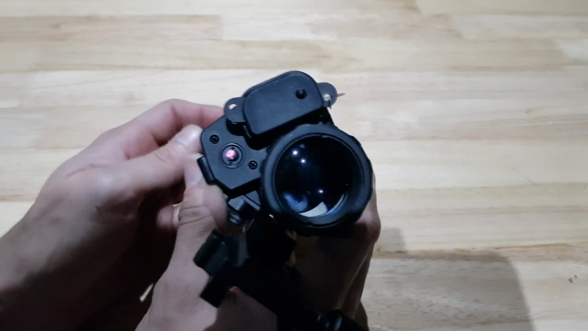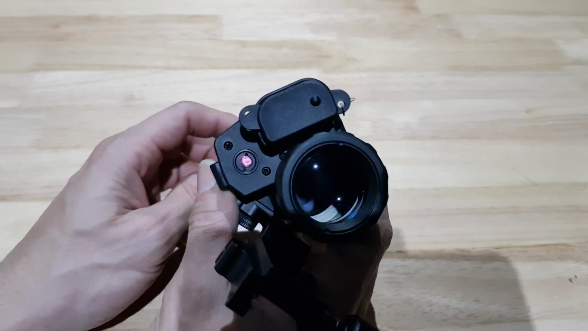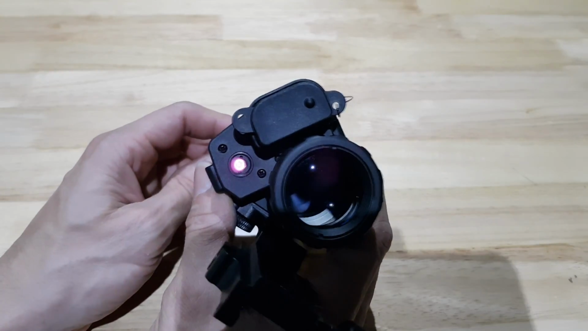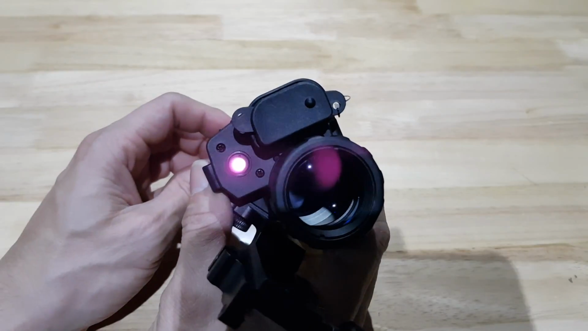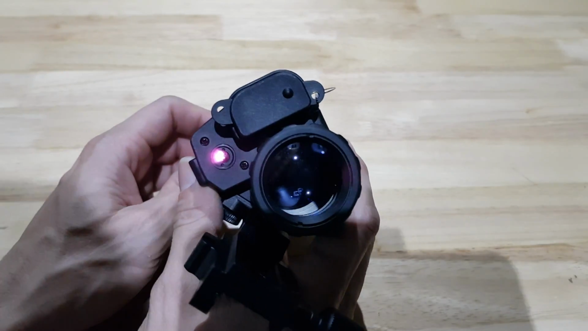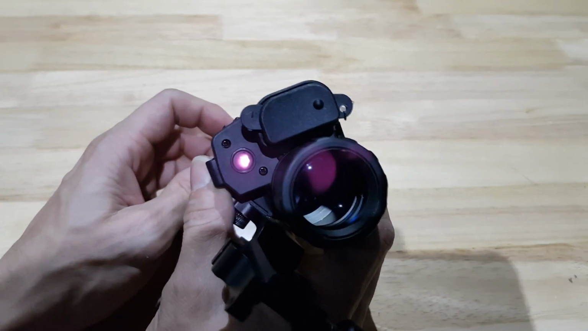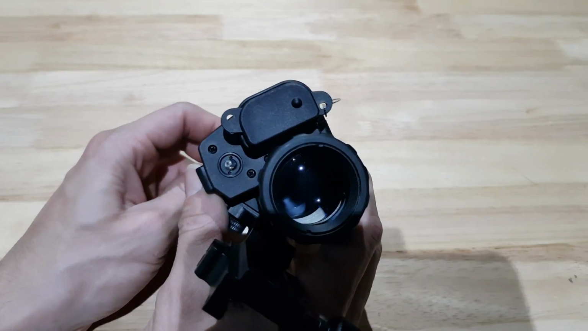Now, with my human eye, I don't actually see that infrared illumination in there. And as I increase the intensity of it, you can really see it in the camera on my phone, but my eye barely can see a very, very faint red glow coming from that infrared diode.